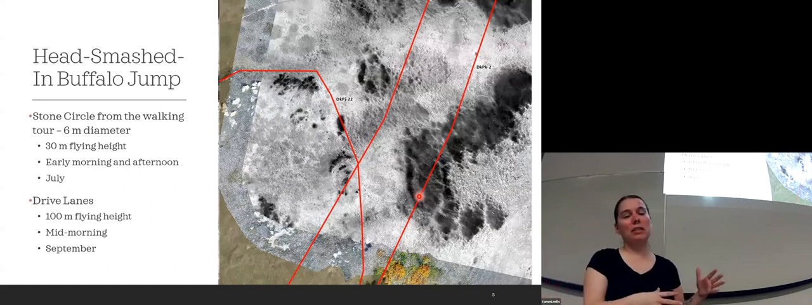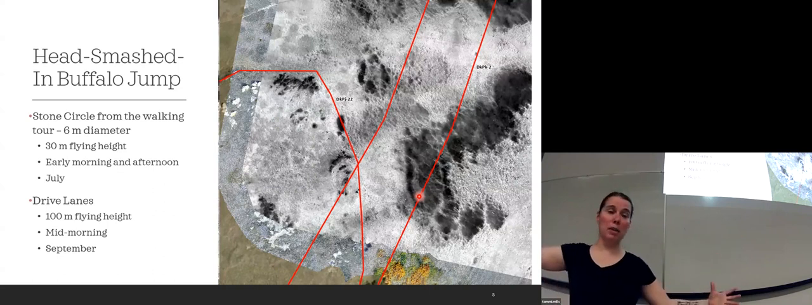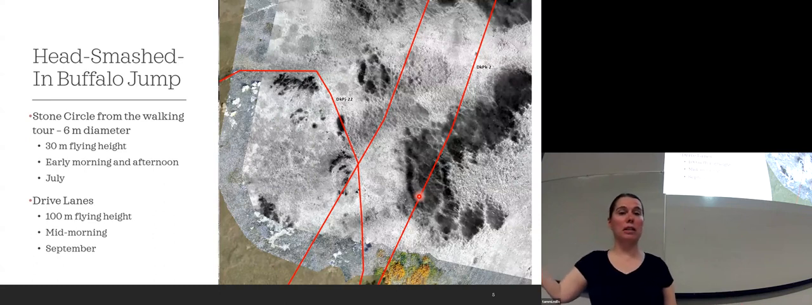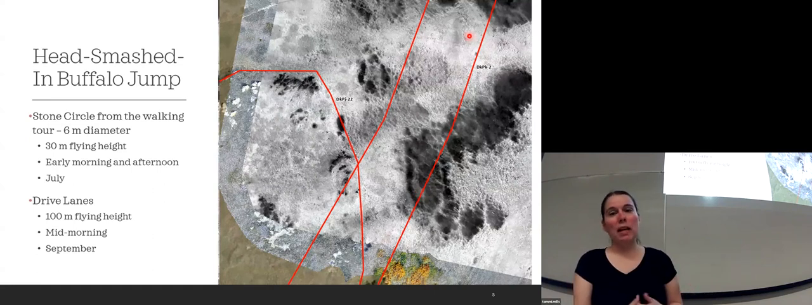So we actually want to do it not just in the morning and then in the afternoon. We want to actually do it like 5 or 6 times throughout the day so we get a good representative thermal imaging out of the entire day. And then we can kind of merge all of those images together and get a thermal conversion on it and hopefully pick out some of these features. But it was really tough to see anything.